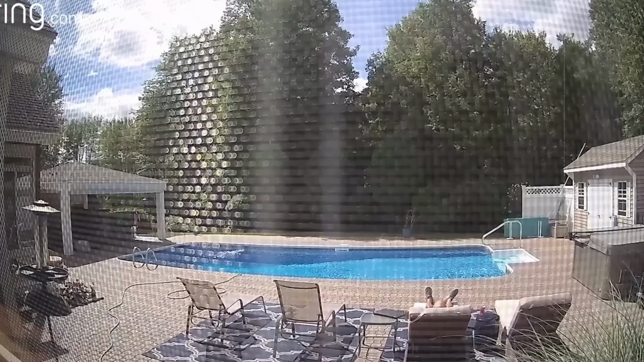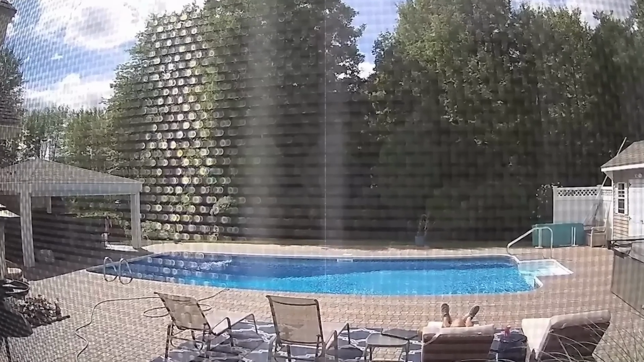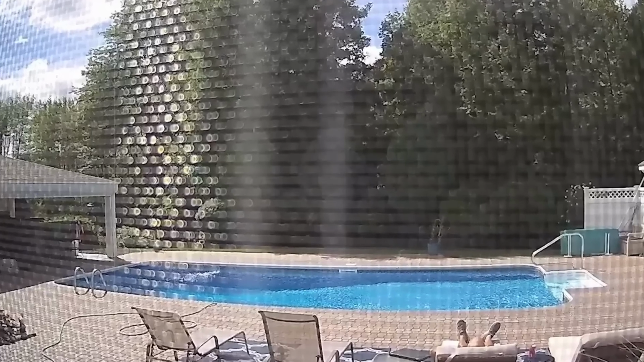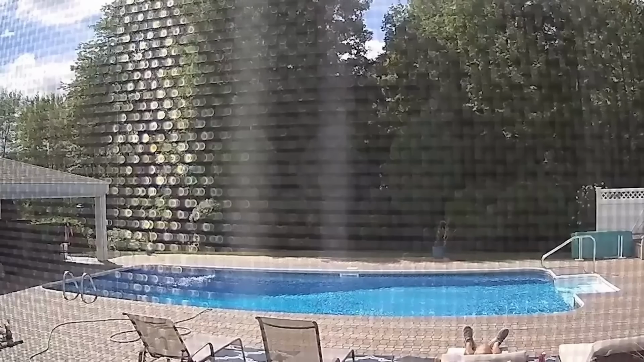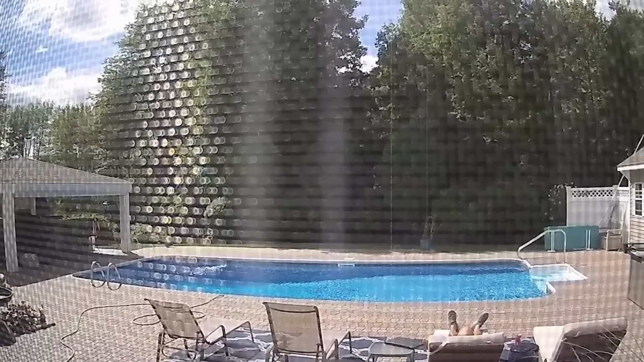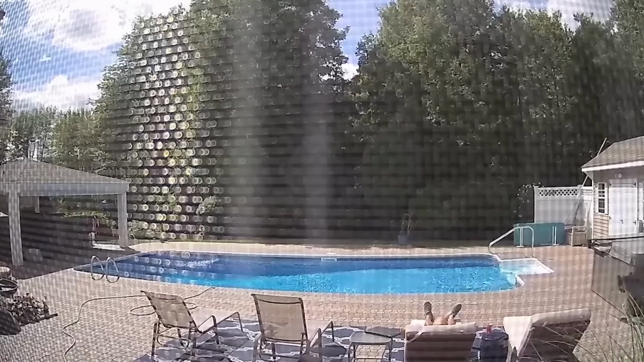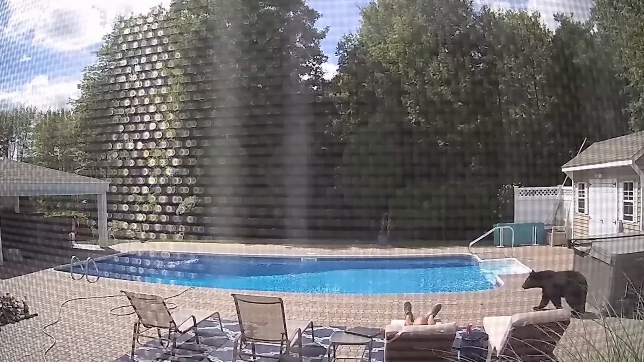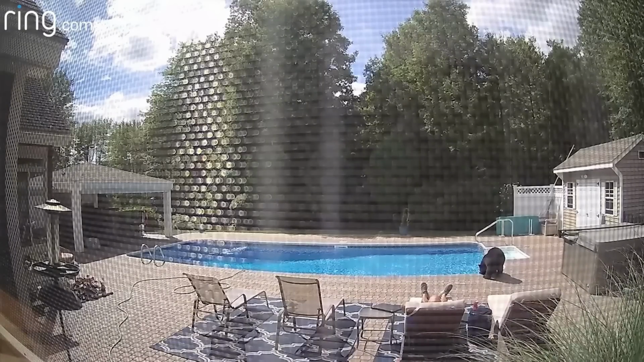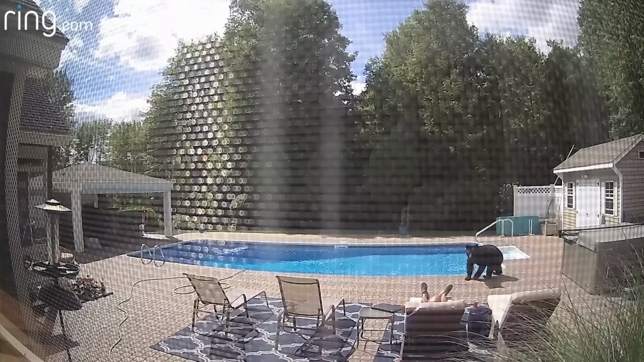In this video, captured by a surveillance camera in the courtyard of a house, we observe a scene that is both peaceful and startling. The house has a large pool and sunbeds, and on one of the sunbeds, a man is seen sleeping. Enter a bear, wandering into the courtyard, likely drawn by the pool's water. After quenching its thirst, the bear's curiosity is piqued by the sleeping man.